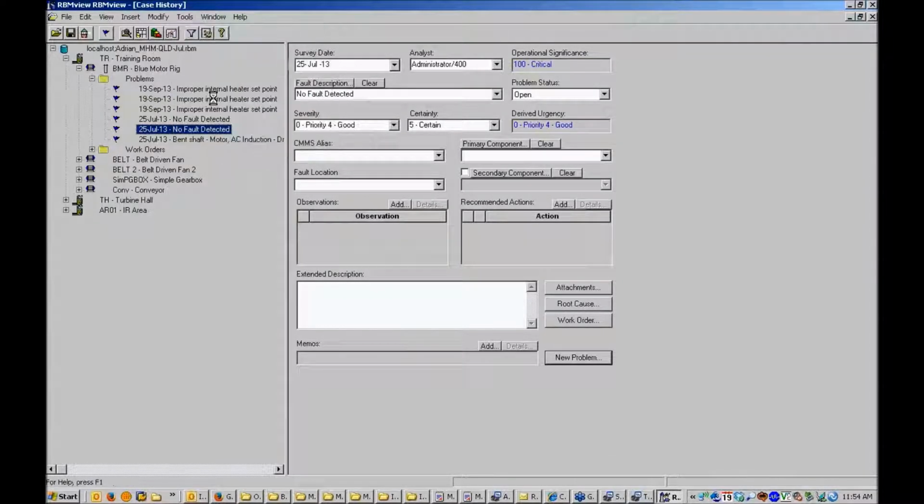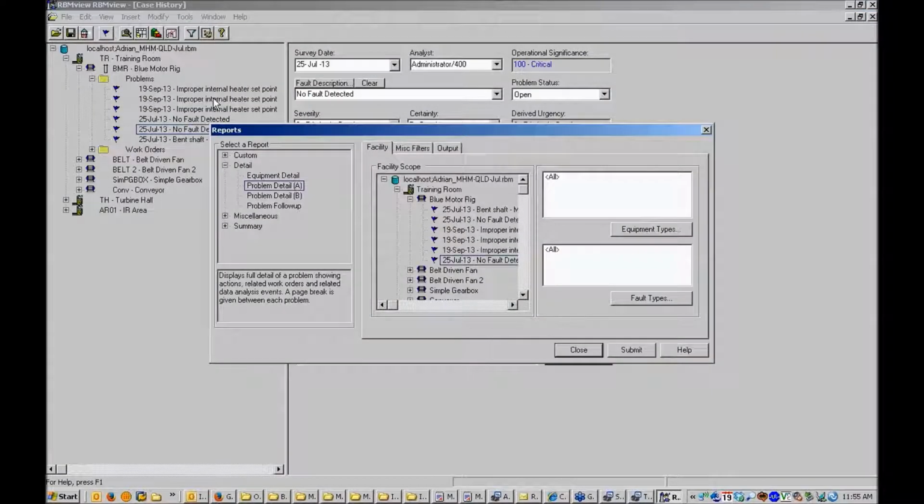Okay. And when you run a report out of RBM View, it will include all the technologies. So the problem entry for the thermographic problem and the problem entry for the vibration problem. And obviously you could do that with Oil View as well.